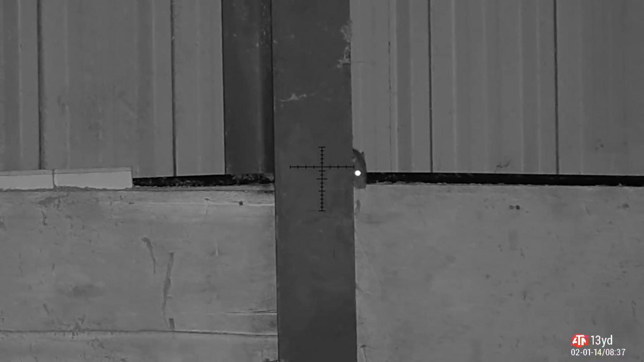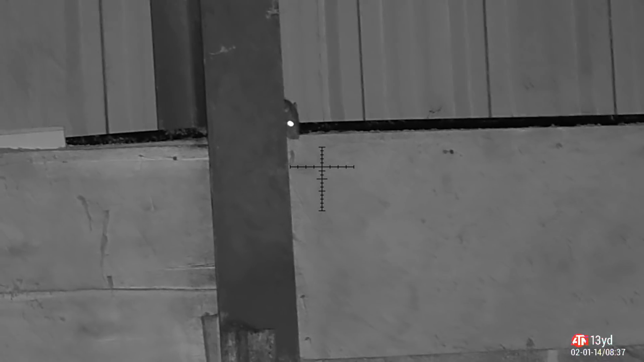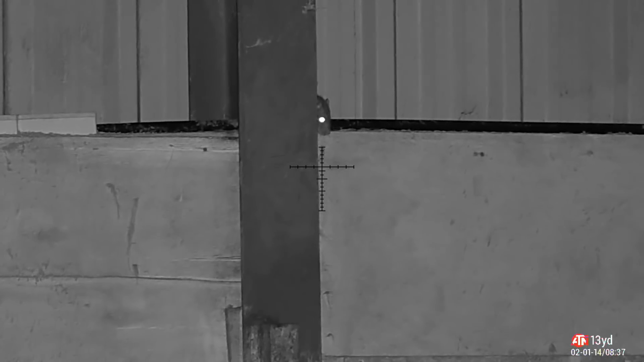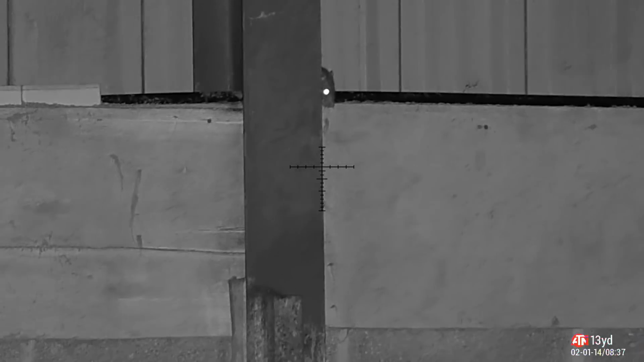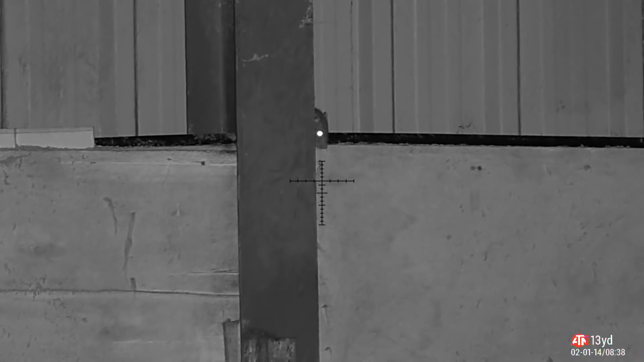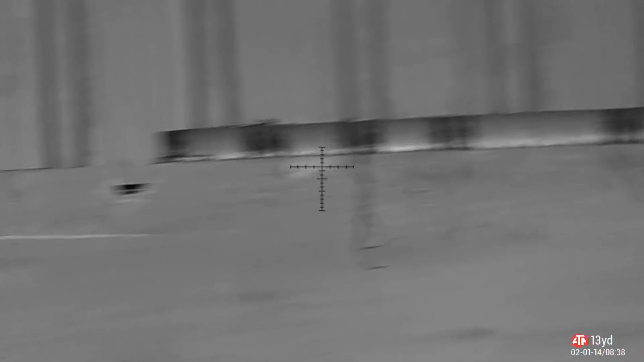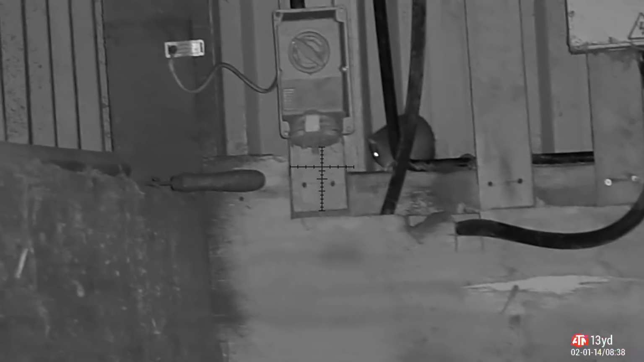You can't always get them though, like I said, and this is another situation where a headshot is not ideal. If I took a shot on that, I'm going to go straight through his eye, straight through his nose, and that's just, to be honest with you, it's just going to put him in a really bad mood. He's not going anywhere. So what I'm going to do is have a quick scan around, see if I can find anything else, and voila! Spot this one.